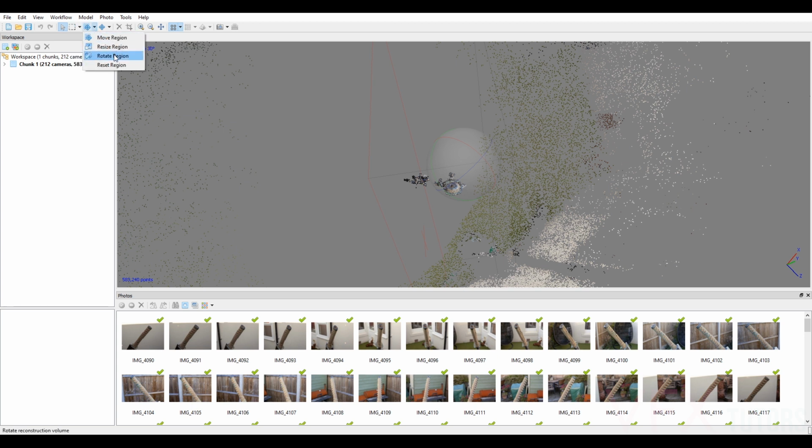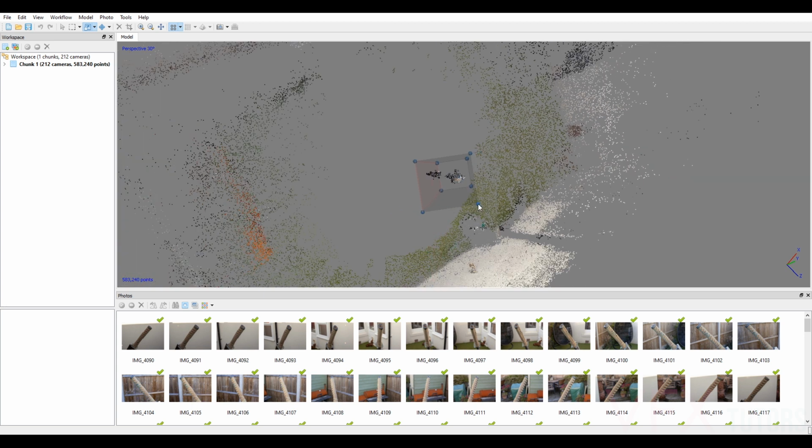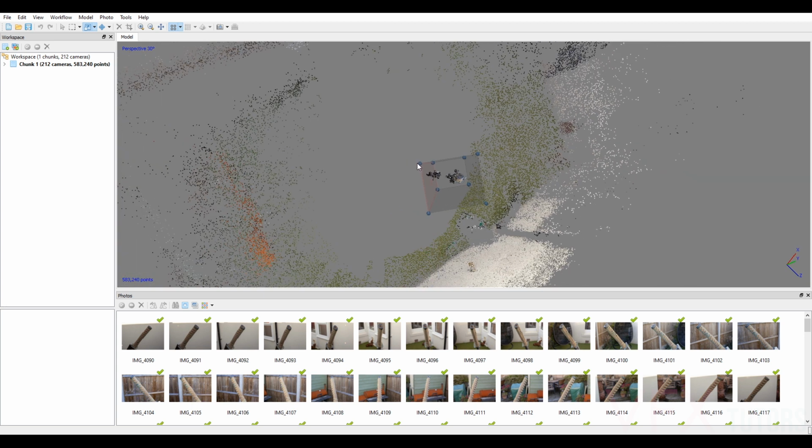and I'm going to go rotate region. Just going to rotate this around until it's sort of square on. Then I'm going to move region, and the controls are not that great to be honest, but you should be able to get it fairly close. Then I'm going to resize. So now I'm going to try and get this region box as close to the alignment cloud as possible. Then I'm just going to select my cursor here to look around.